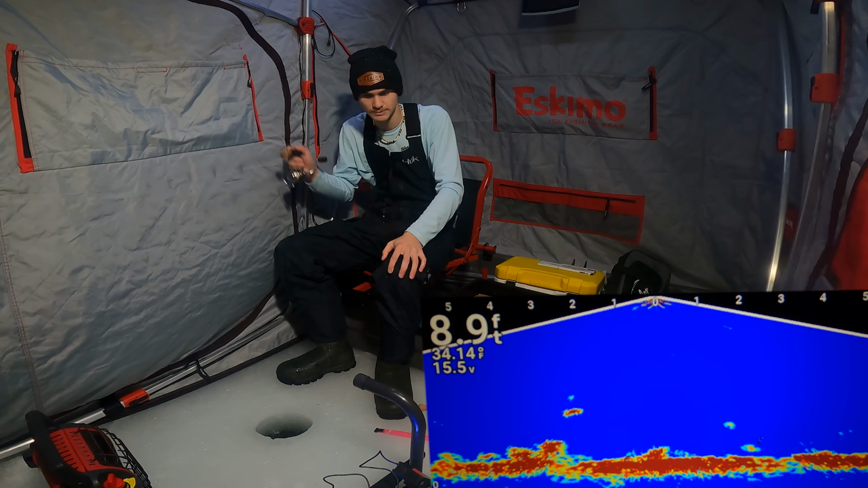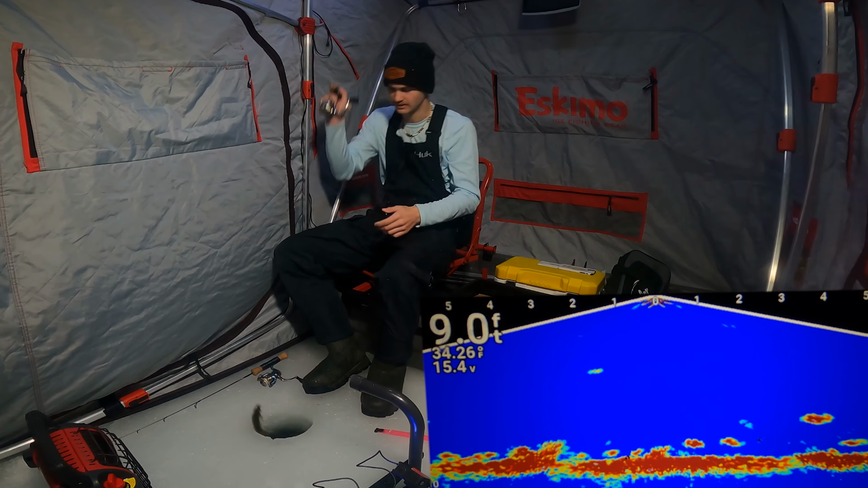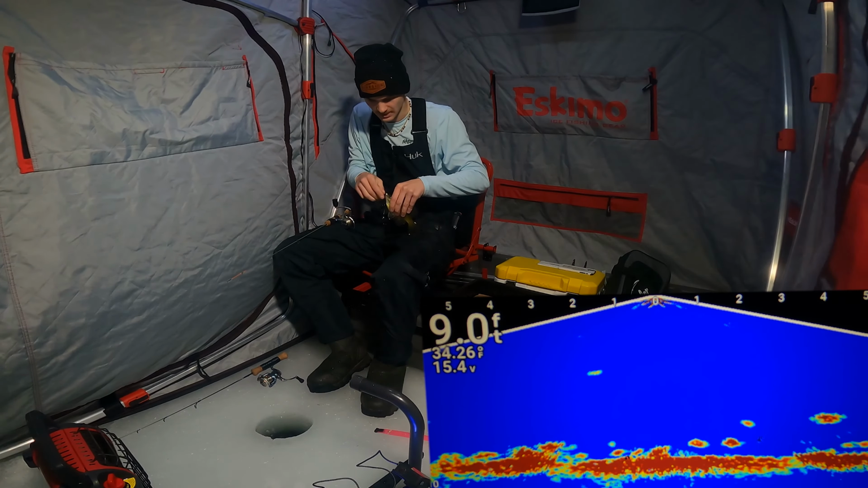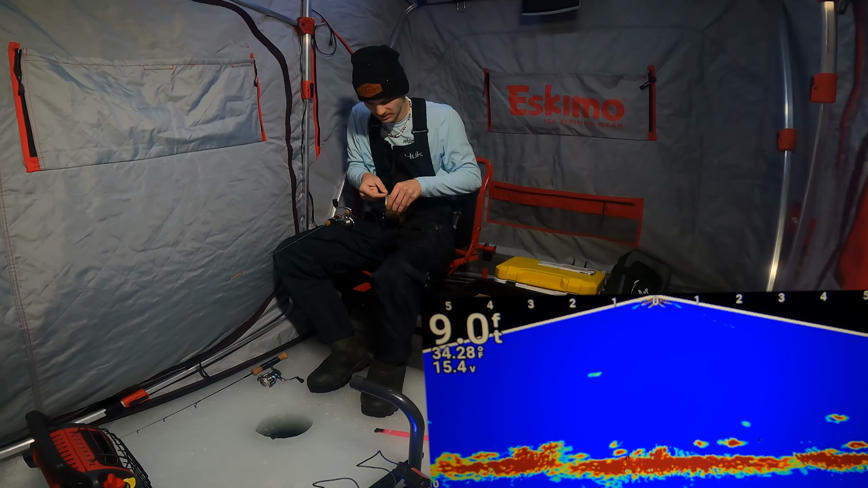This guy's on it, but this is not a big fish whatsoever. Oh, maybe you're a little bigger than I thought, actually. Giving me a decent fight. A little bigger than I thought, but still not a monster. That's a good fish on my right there. See if he wants that dead stick. Still some good fish down here.